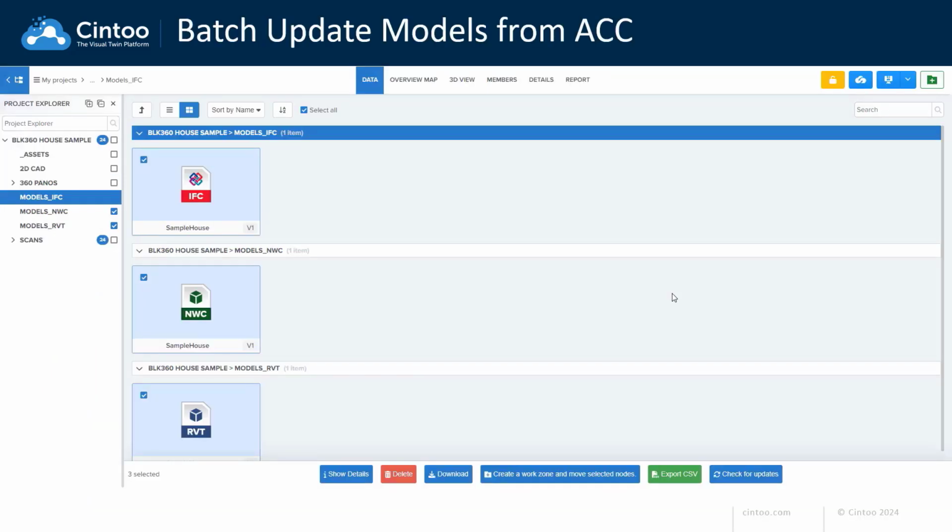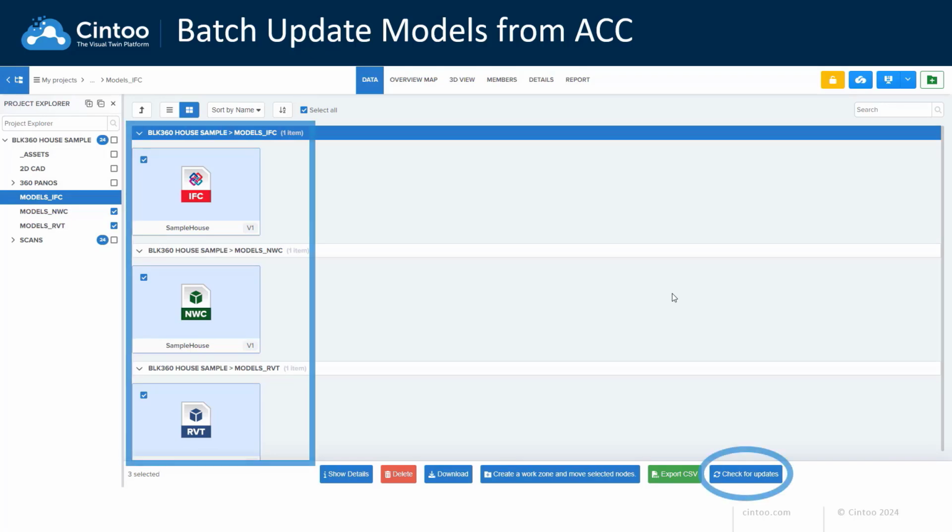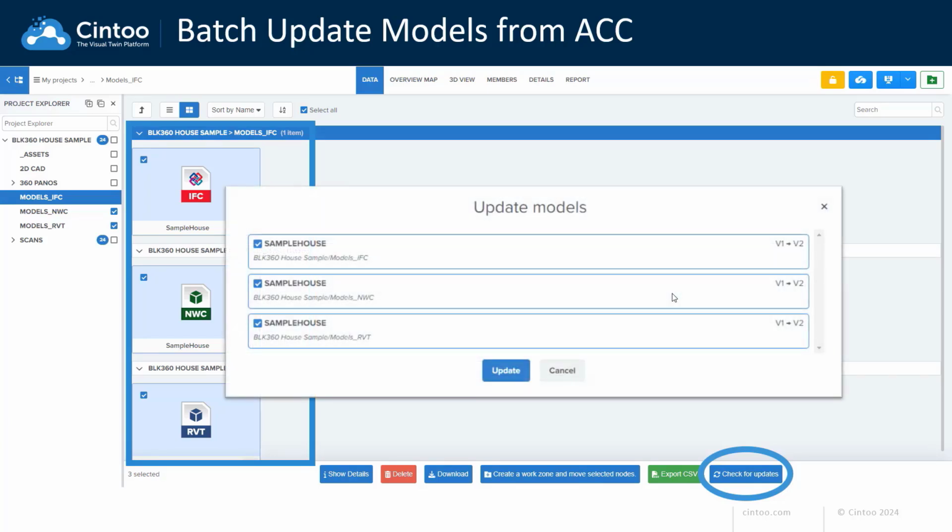Along with the new Data tab, we've also added the ability to select multiple files simultaneously and batch update models from Autodesk Construction Cloud. Now every single model file from ACC in Cintoo can be selected and updated with a few mouse clicks.